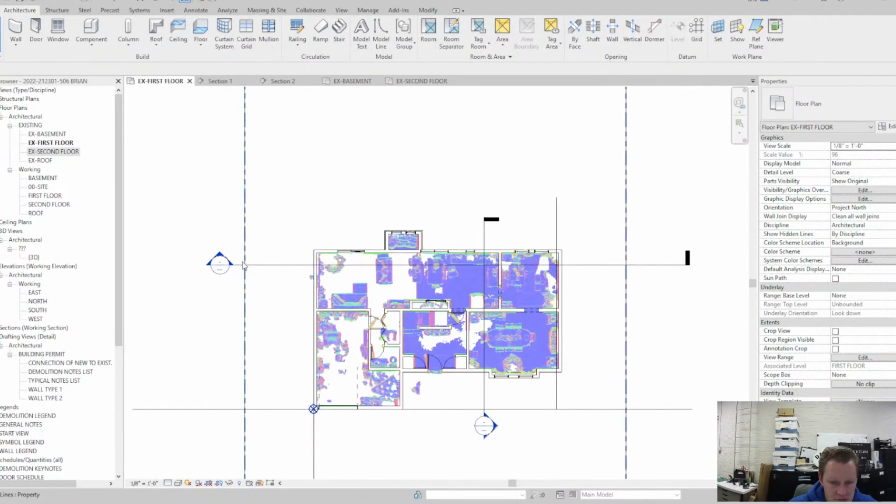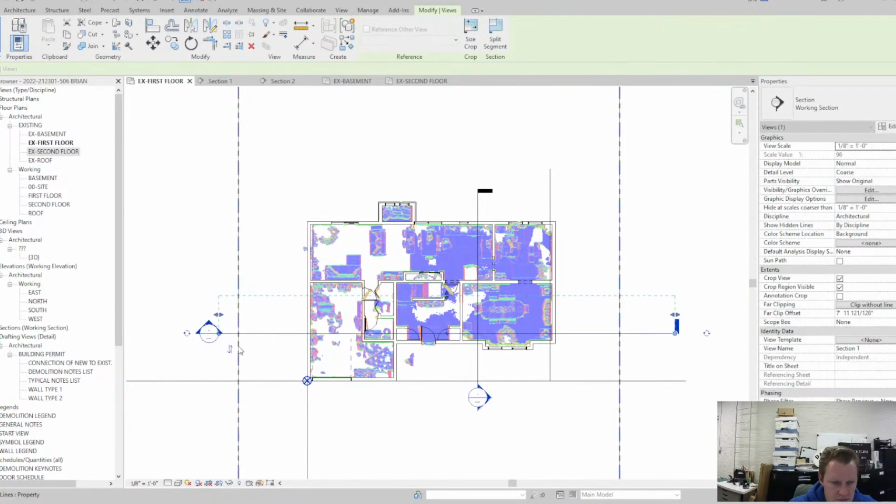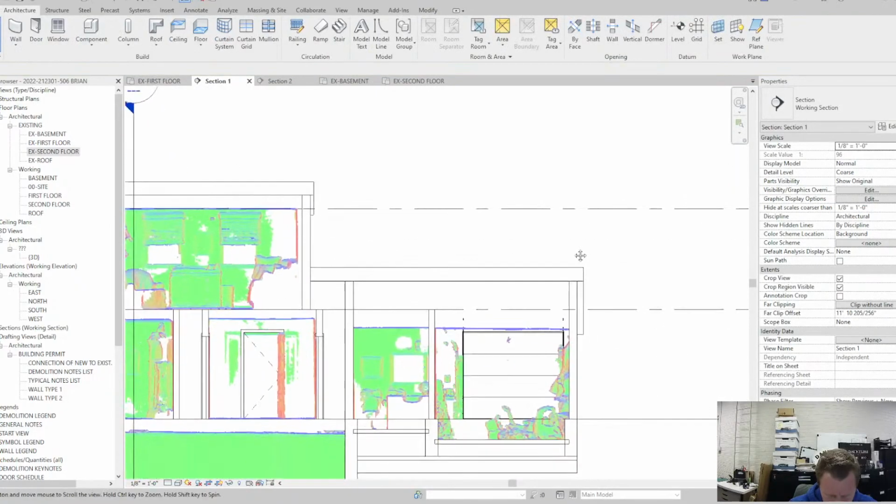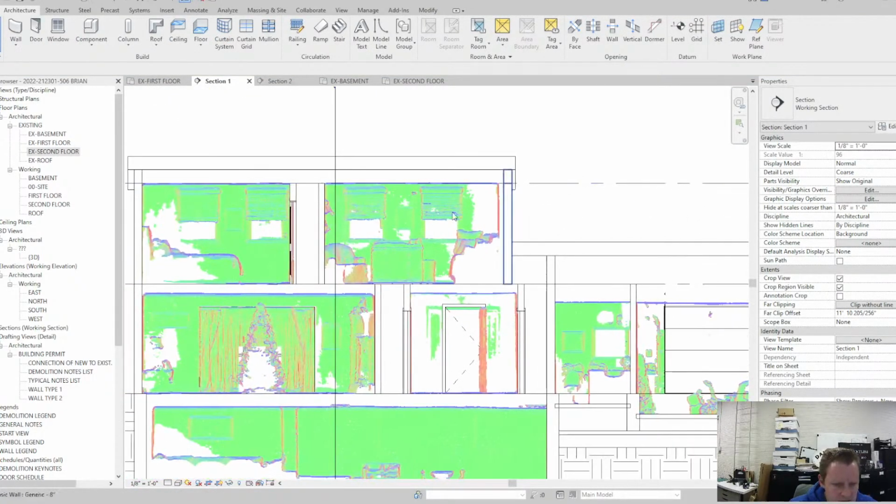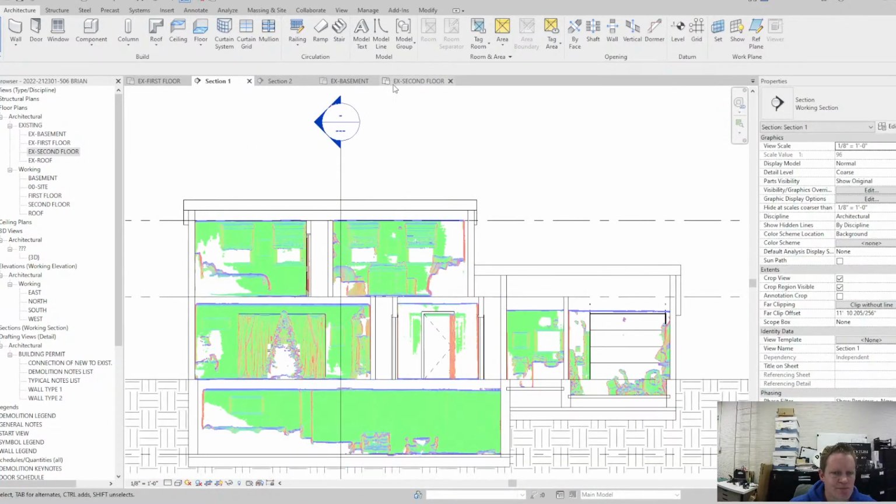All right, let's go to the front. I don't think the garage has a window. Oh, that's a window in the bathroom. Okay, that's not a window. Yes, I got all the windows there.